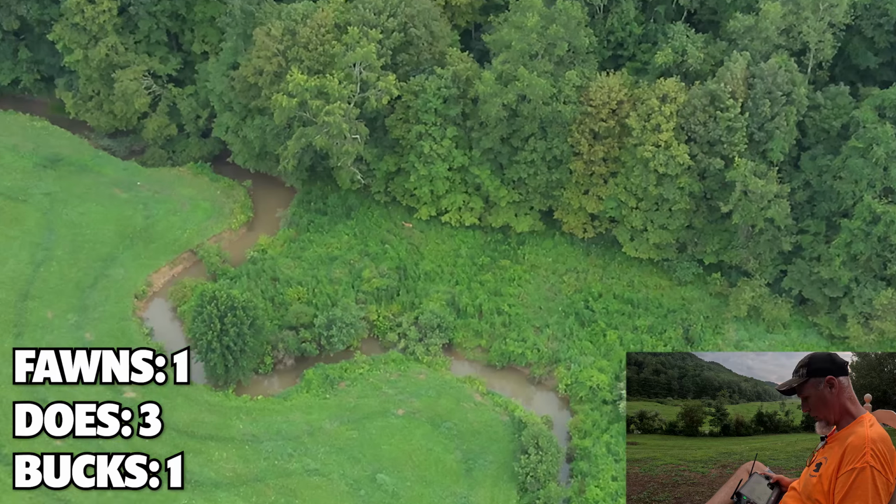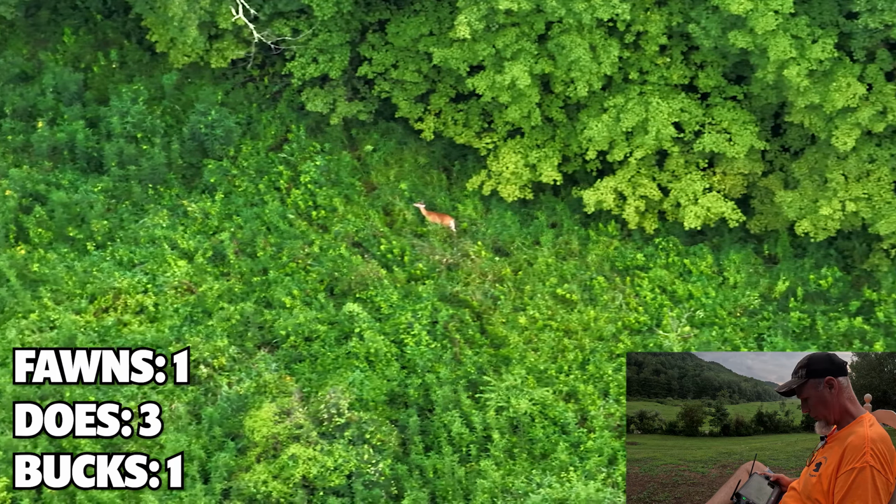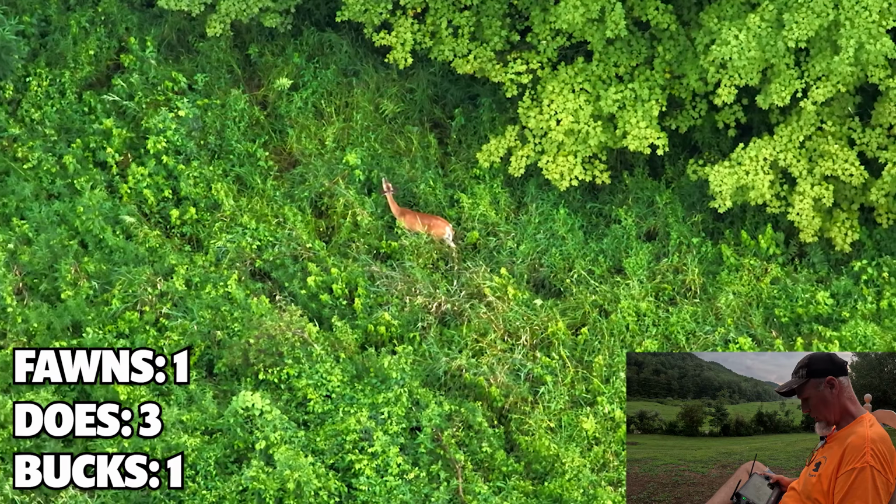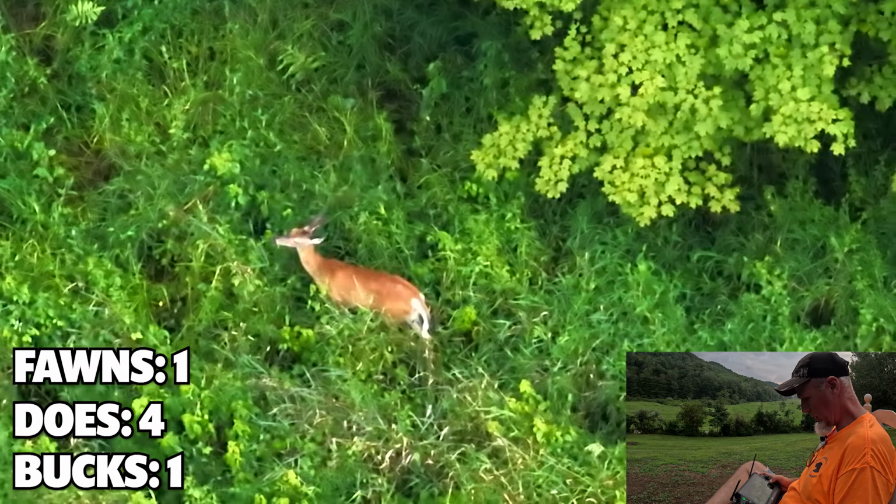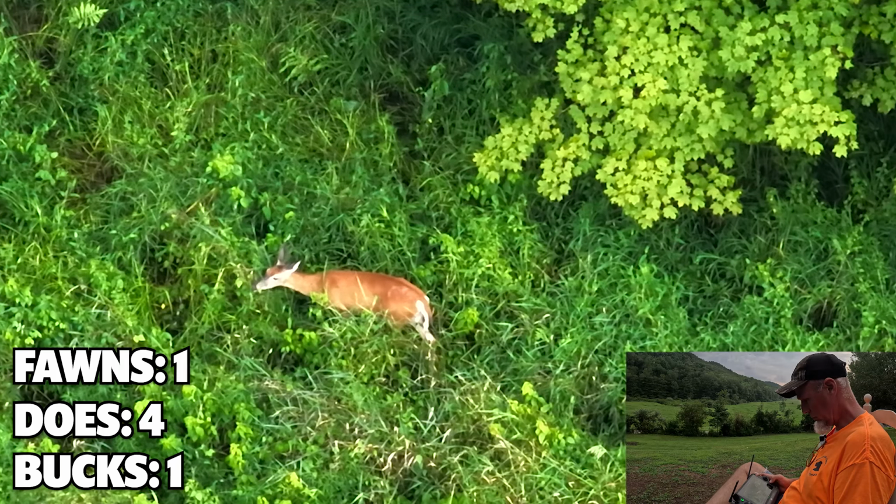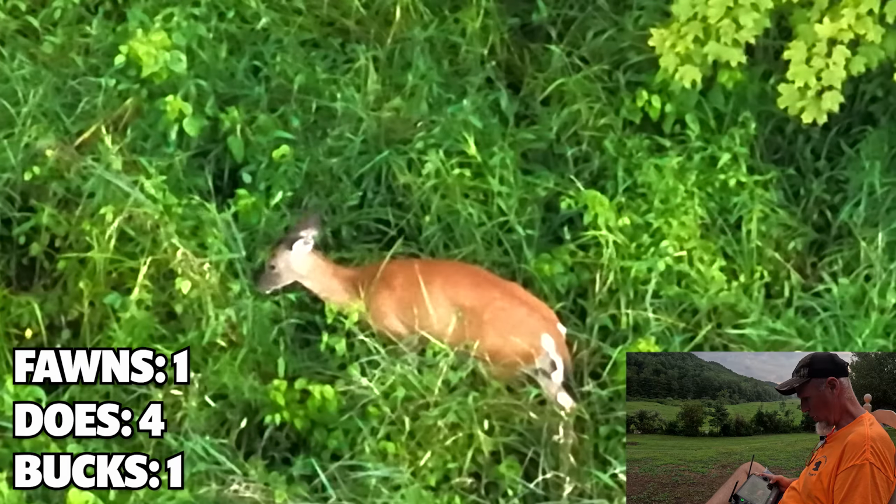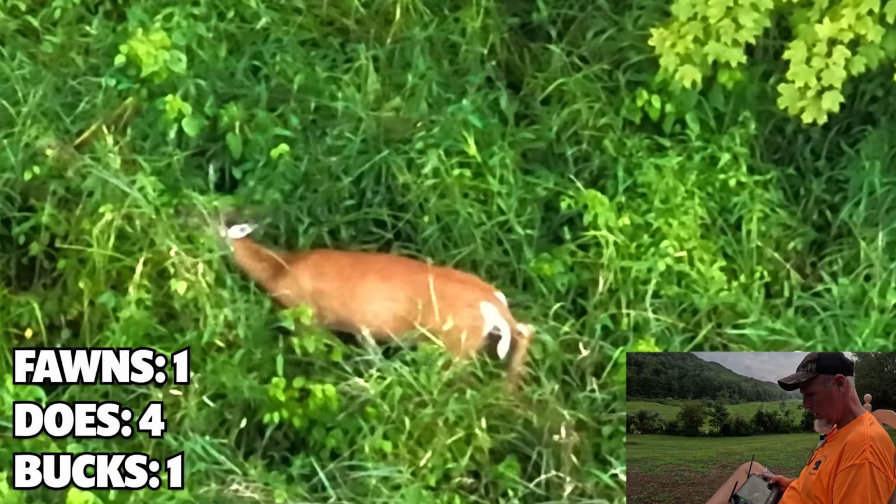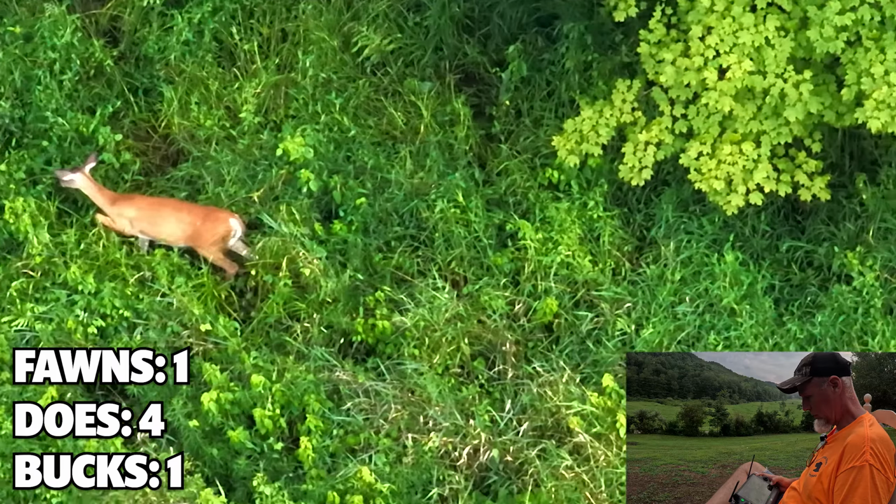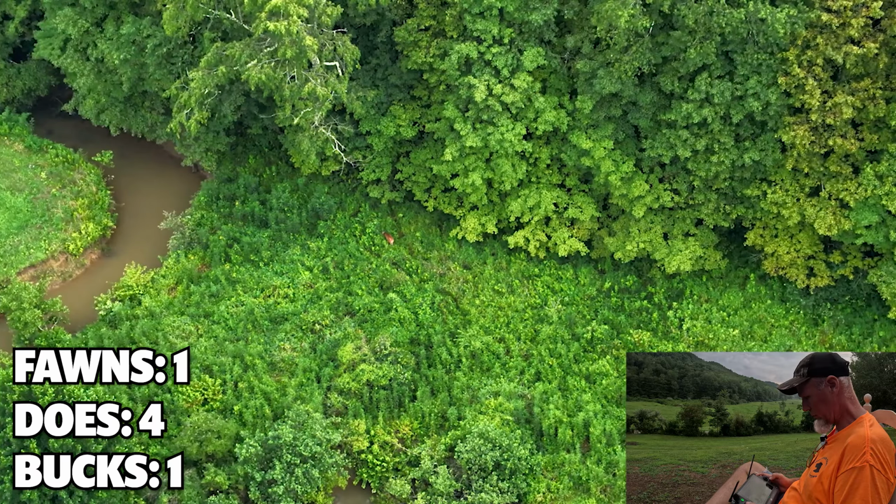What do we got going on there? There's a deer. That's in a thick place. Is it a buck? No, it's a doe grazing. So what's that? 4 does, 1 fawn, 1 buck.